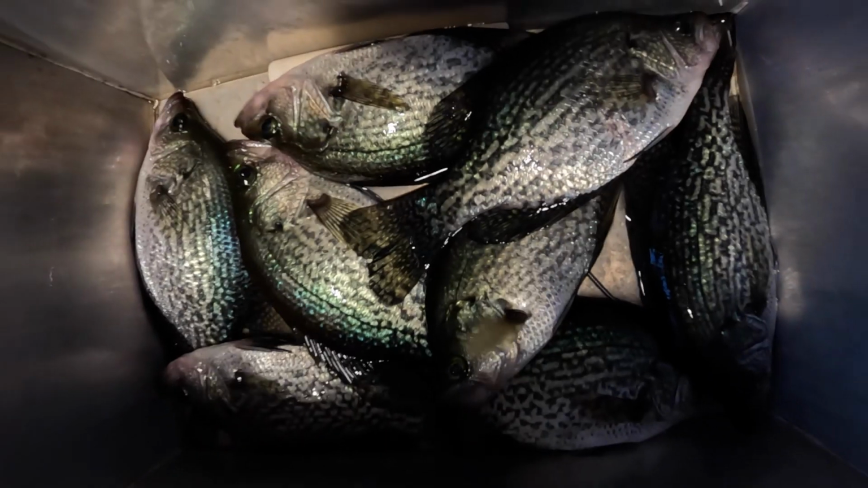For some good fine size fish. Gonna be some good fillets off of those, guys. Nice fillets.